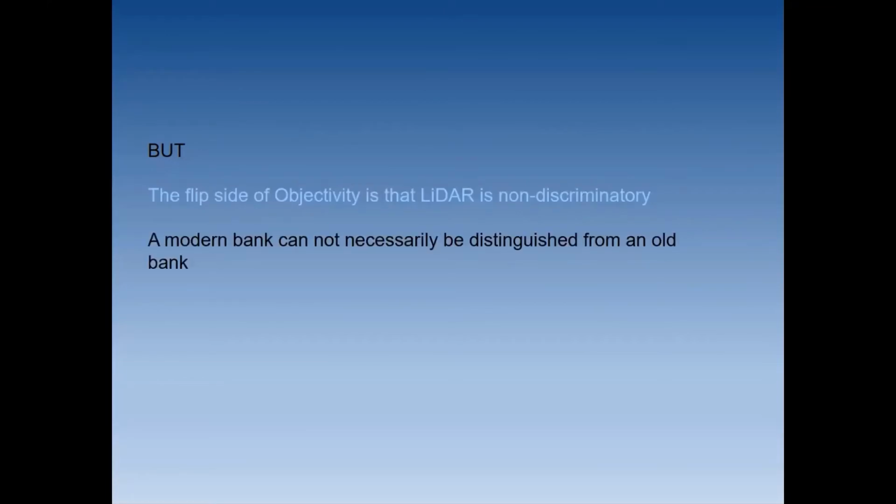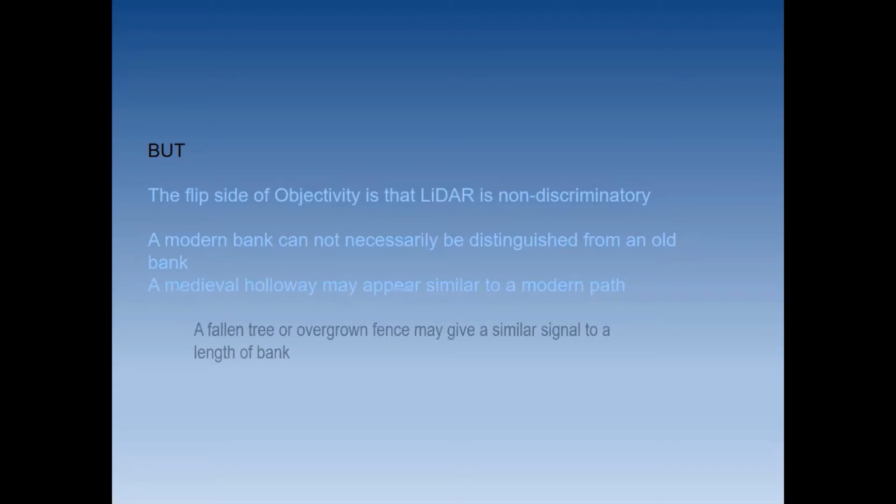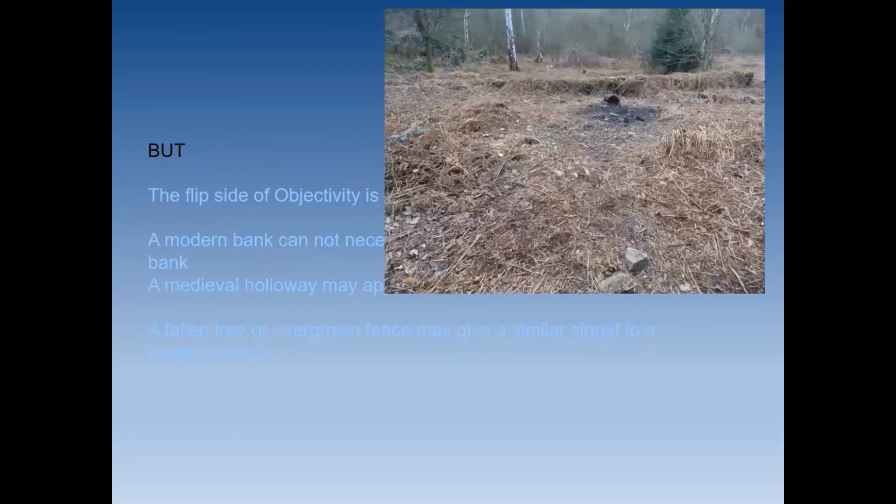So that's all brilliant, but the flip side of the objectivity and the ability to find these things is that LiDAR is generally non-discriminatory. So a modern bank can't necessarily be distinguished from an old bank. A medieval holloway might appear similar to a modern path or a modern sunken feature. A fallen tree, it gets worse, a fallen tree or an overgrown fence may give a similar signal to a length of bank. So here we go. This is actually in a bit of the Outwoods in Charnwood. And you can see there a fallen tree covered in bracken. And that does give a signal in the LiDAR to show a short linear feature there.